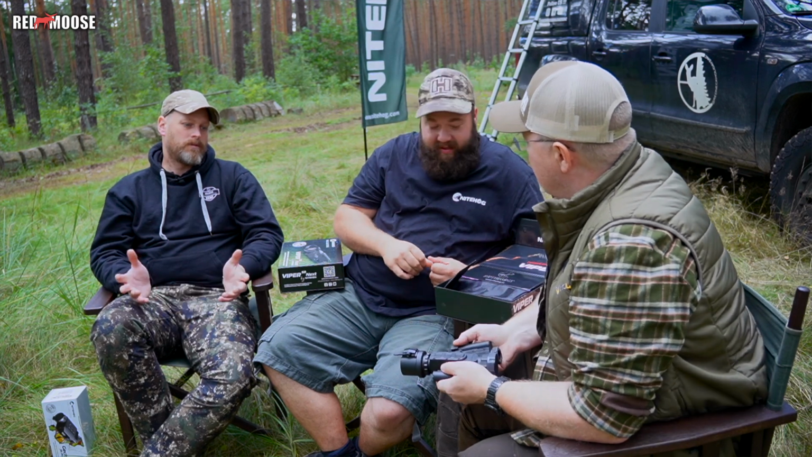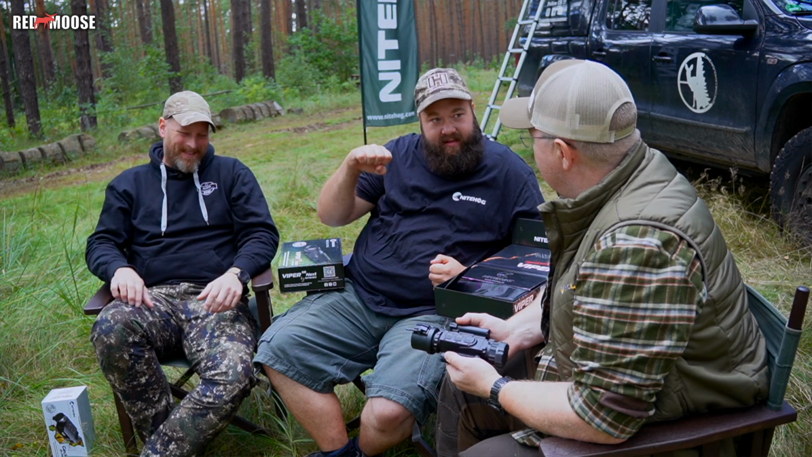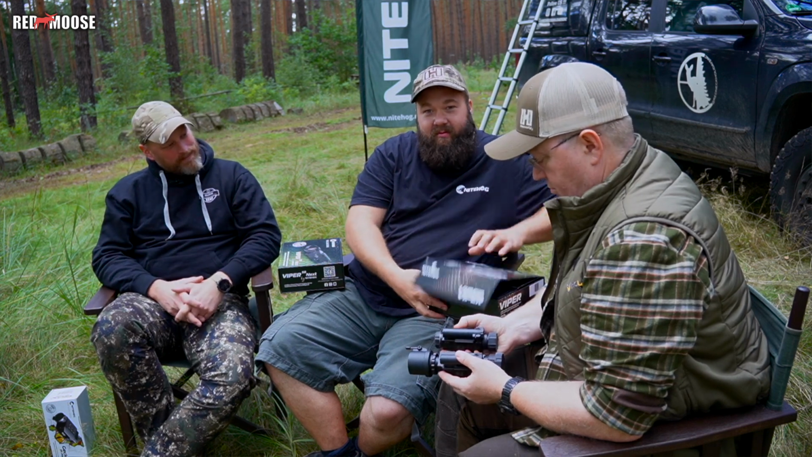We have something like this in the camp, but not in front of the camera. Yeah, with two parts, one stays at the scope, one stays at the thermal device. And then you have just a click. Yeah, it's three knobs, like the 98 system, who adjust into. Like a camera lens for photo. Yeah, camera. Yeah, exactly. But I think we will get some in one second.